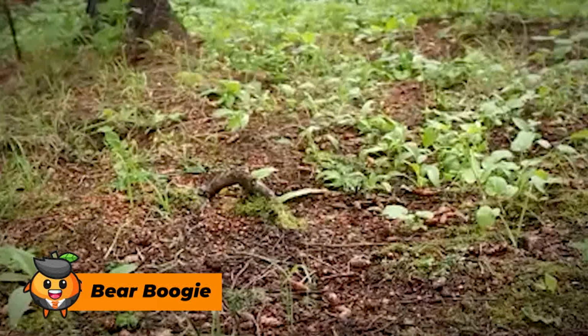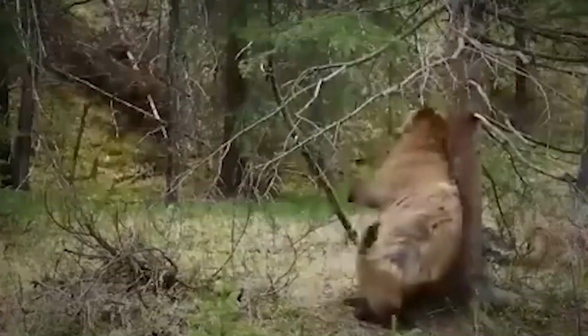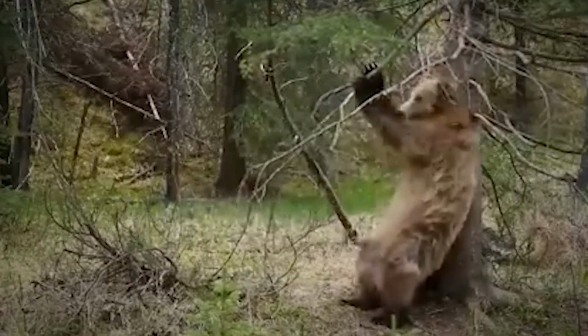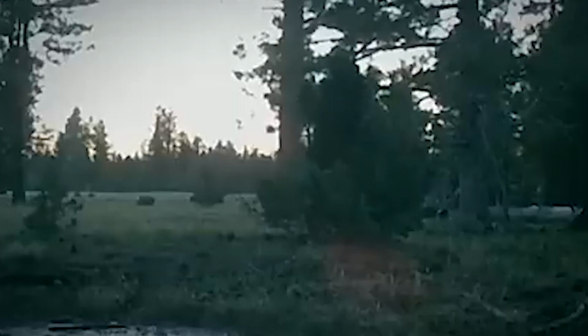Bear Boogie. The Jungle Book is a true cinema classic and has been a favorite of children and adults alike for more than 50 years. Because the original animated version of the film was such a huge part of so many people's childhoods, it's easy to understand why there is such an uproar when Disney announced it would be producing a live-action remake of the movie in 2016.